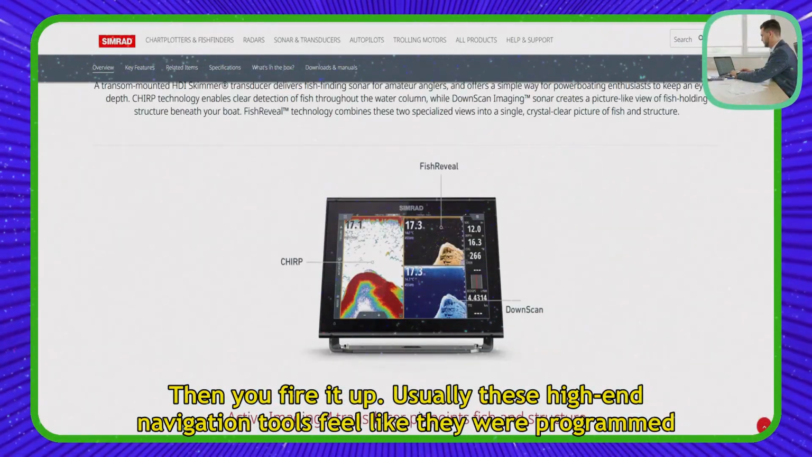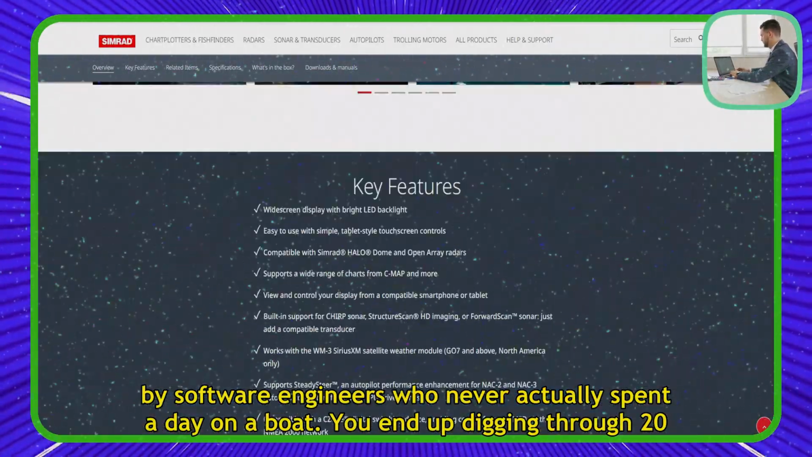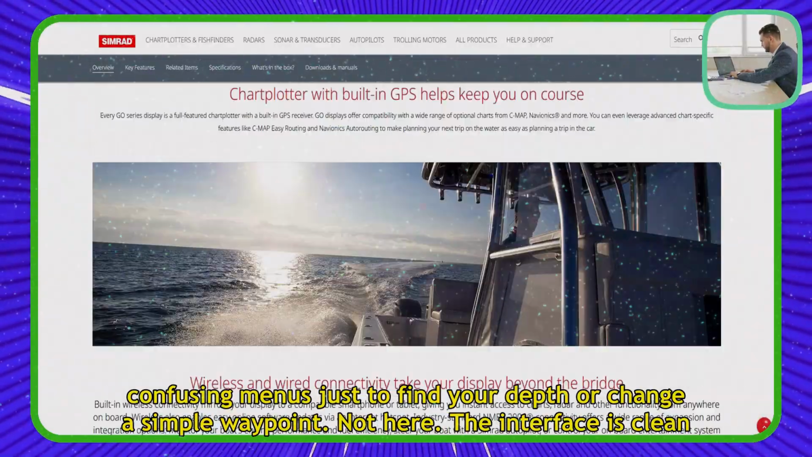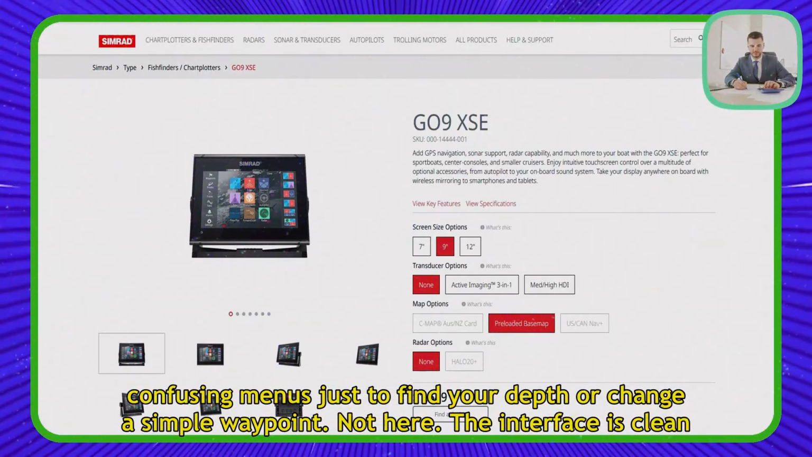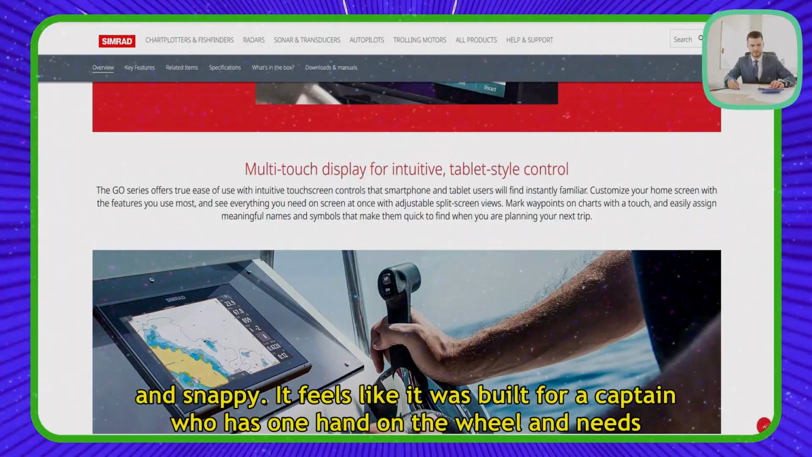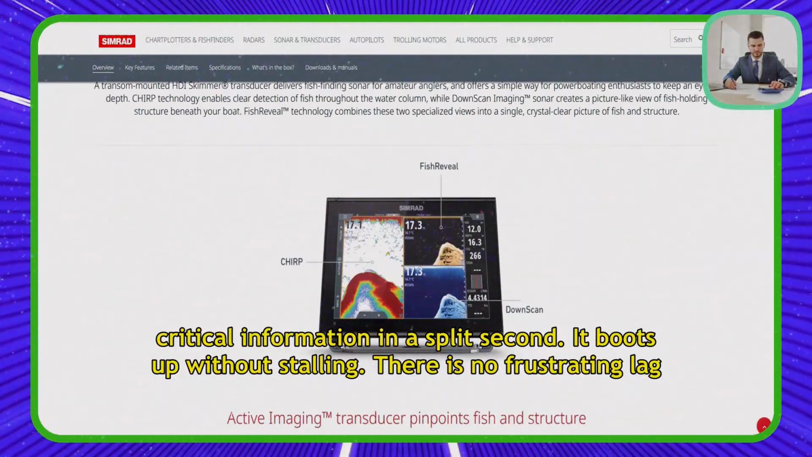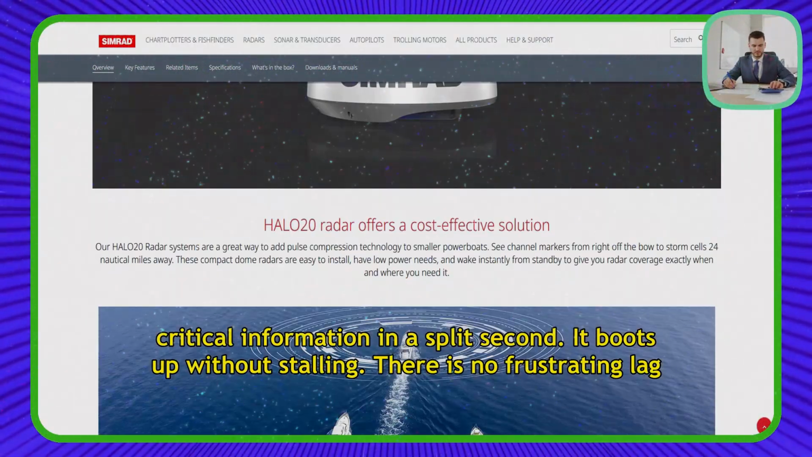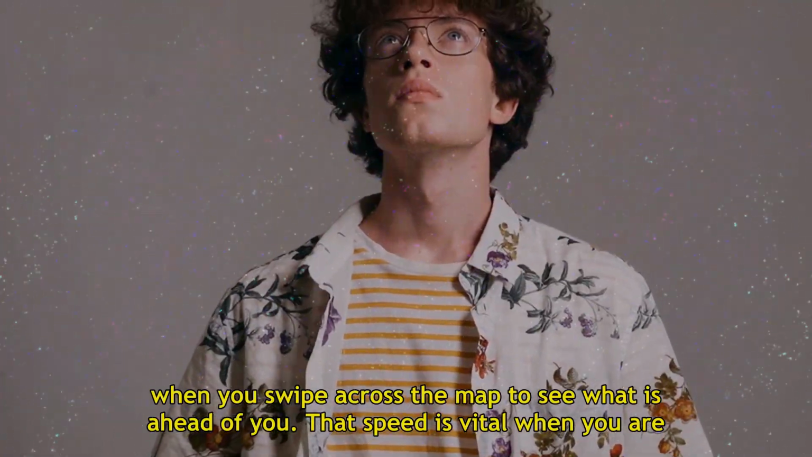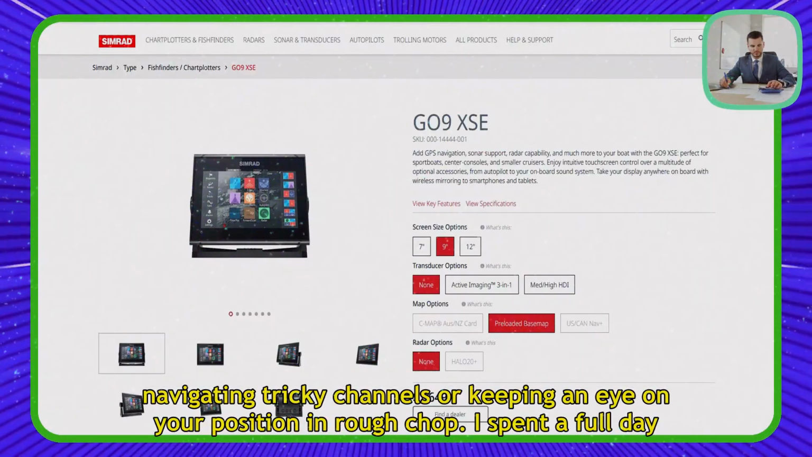Usually, these high-end navigation tools feel like they were programmed by software engineers who never actually spent a day on a boat. You end up digging through 20 confusing menus just to find your depth or change a simple waypoint. Not here. The interface is clean and snappy. It feels like it was built for a captain who has one hand on the wheel and needs critical information in a split second. It boots up without stalling. There is no frustrating lag when you swipe across the map to see what is ahead of you. That speed is vital when you are navigating tricky channels or keeping an eye on your position in rough chop.